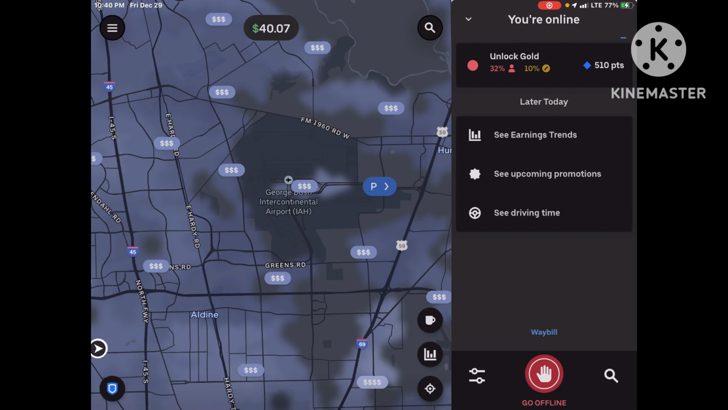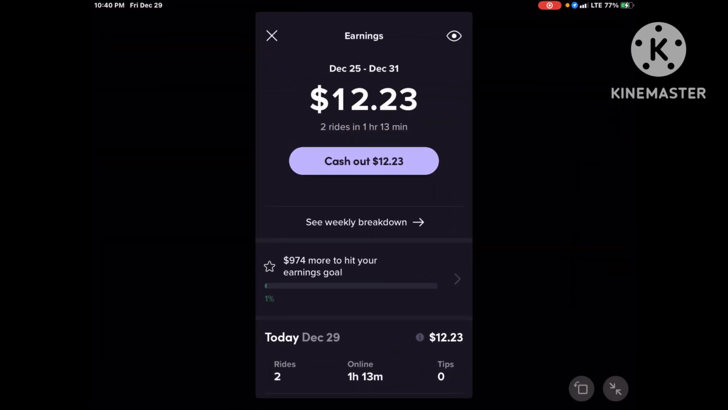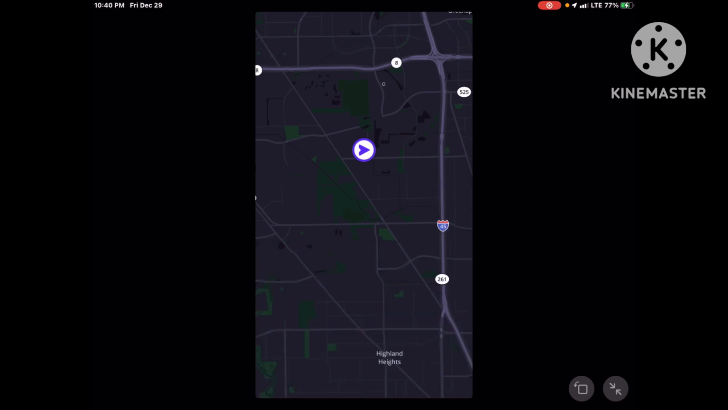But yeah, so it actually tells me to head that way around 12 something. So around 12 o'clock, I'm gonna start heading that way to start picking up some people in that area. Right now it's only 10:40. But yeah, guys, so far so good. My night has been going pretty good.